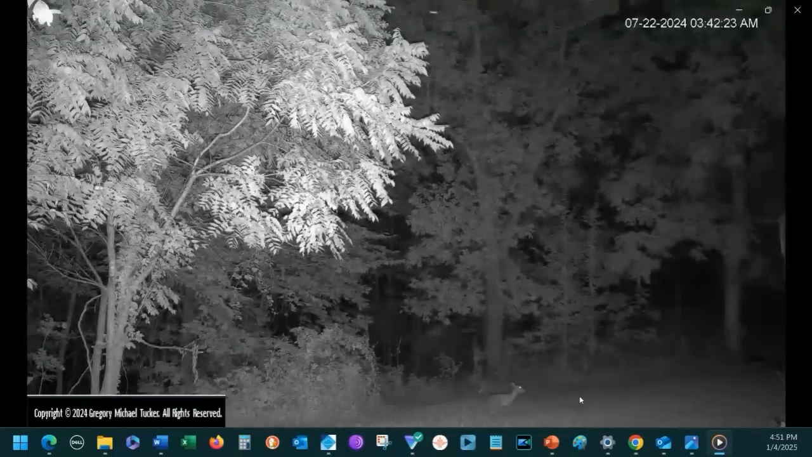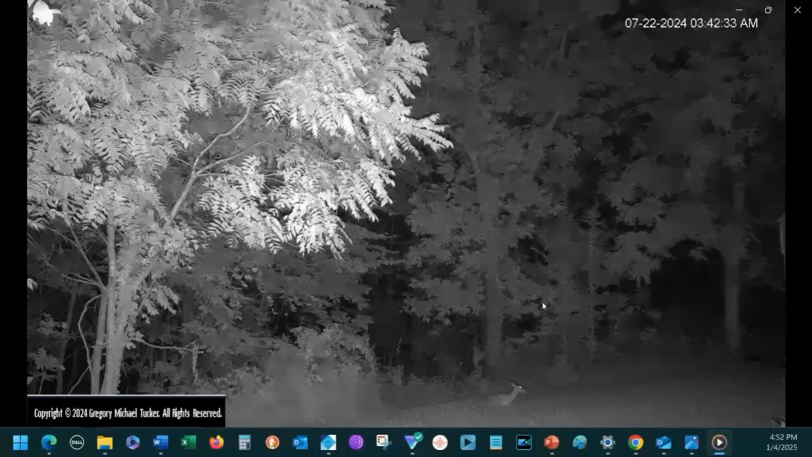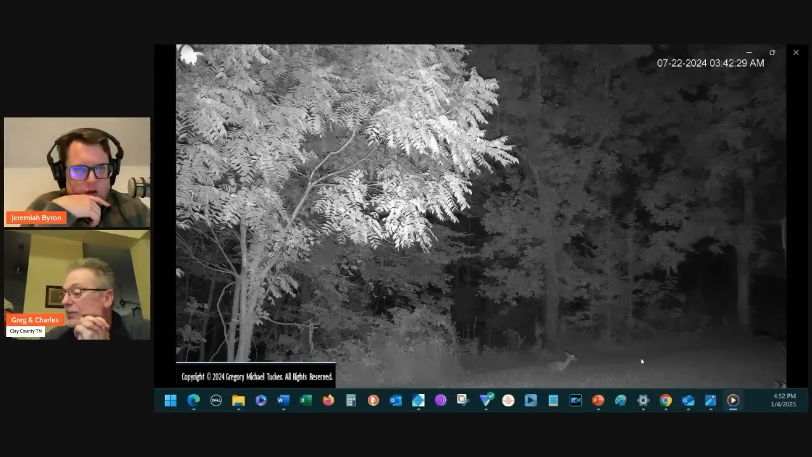So the deer's just there looking, and out of nowhere, up from the forest, there goes the moth. We know that's a moth. You can see the wings on it. There went another moth, and here this thing comes. Doesn't have wings. Man, that is so weird. It does come up from the forest. It almost just comes out of nowhere.